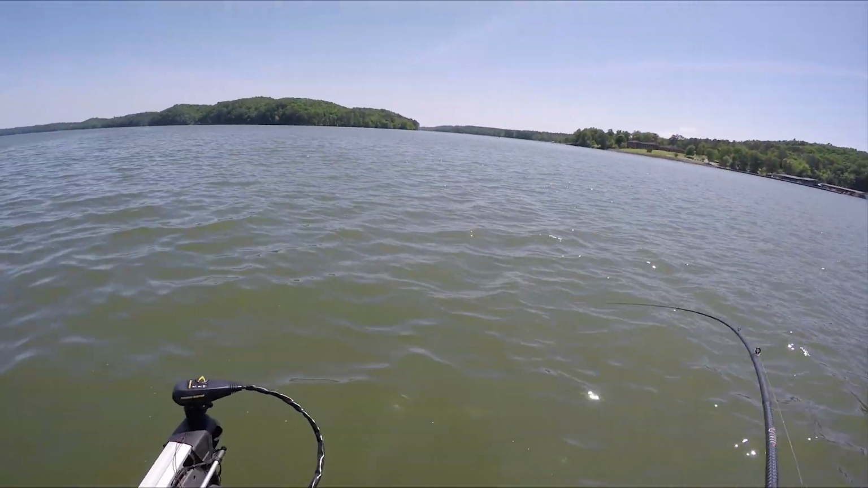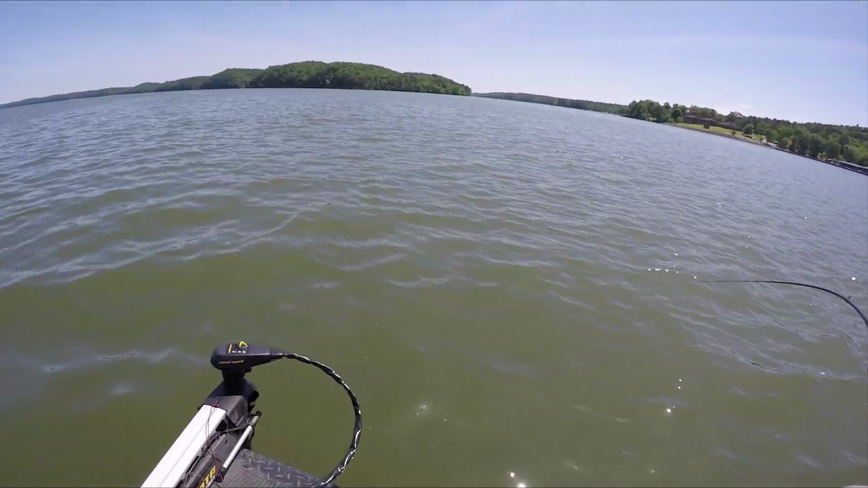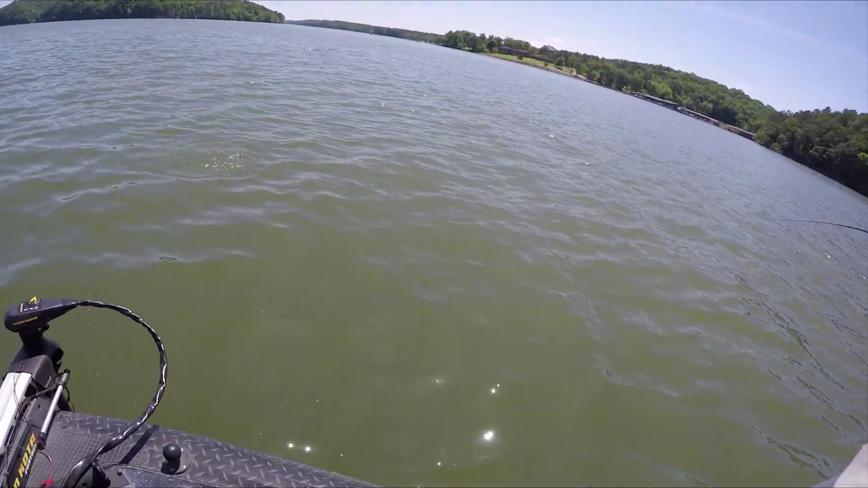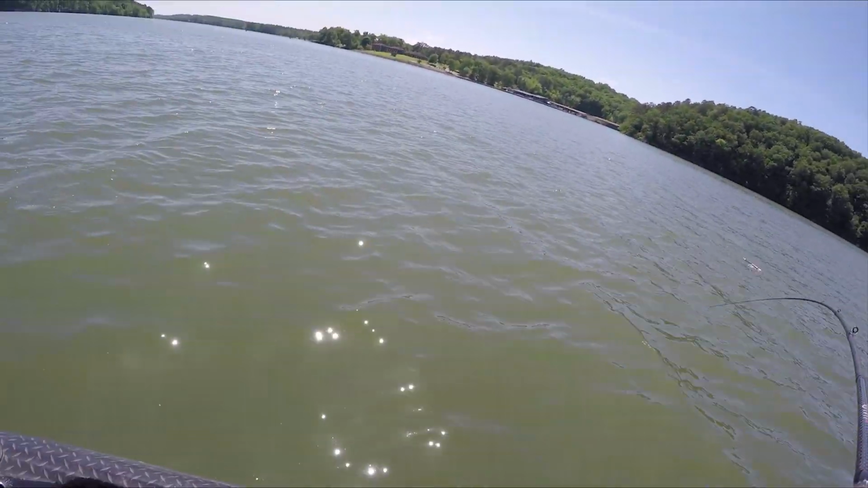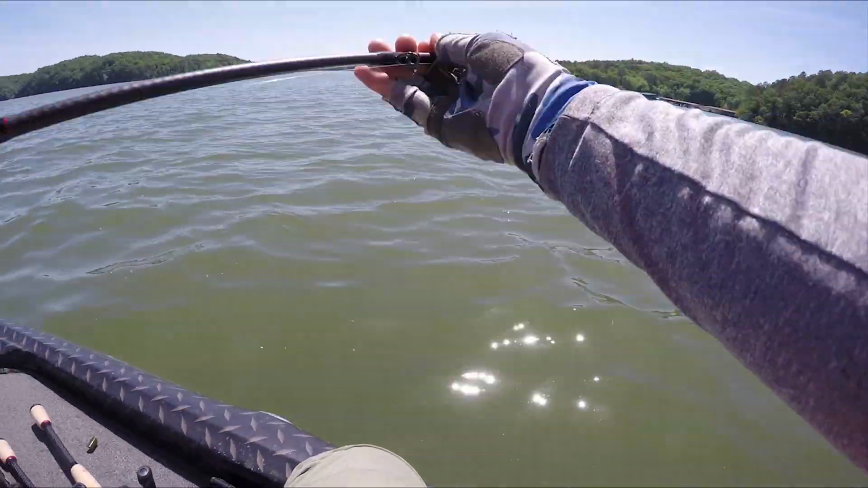Fish on. Please be a bass. Please be a bass. All right. Dude, is that a big spot? That looks like a big spot. No, it's a largemouth. Come here.